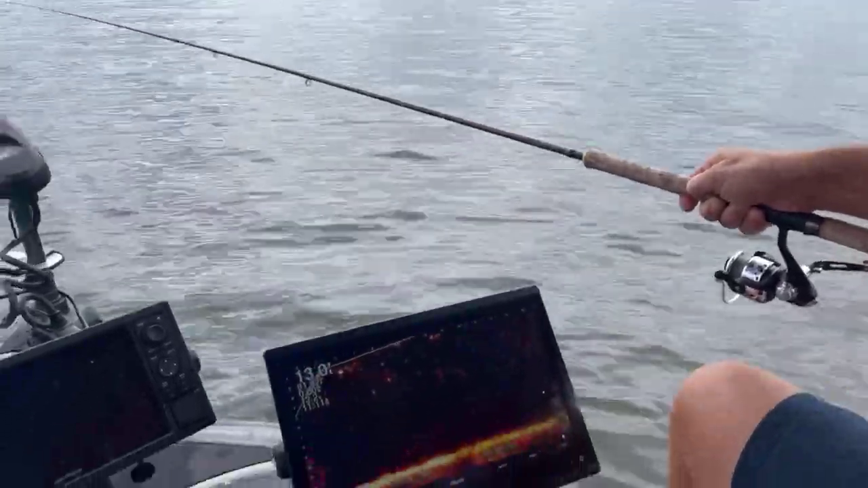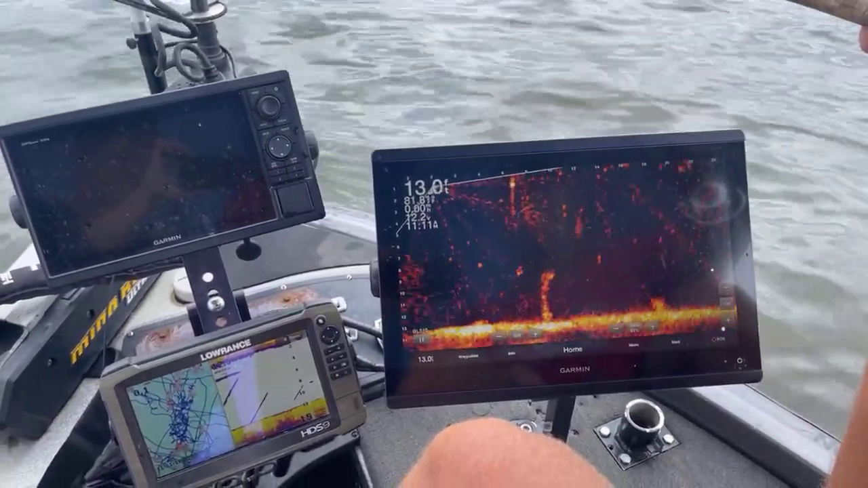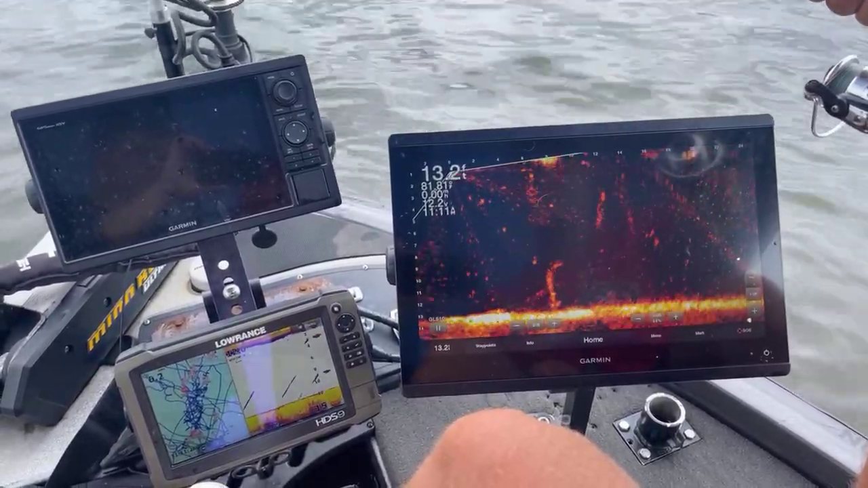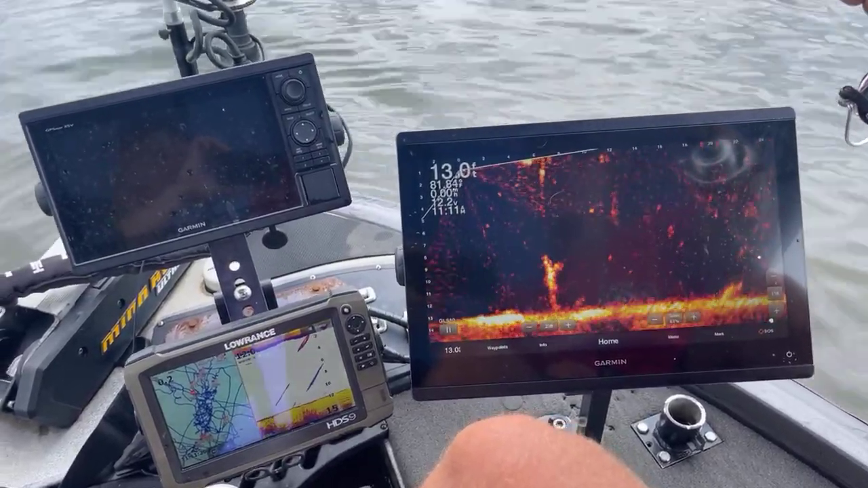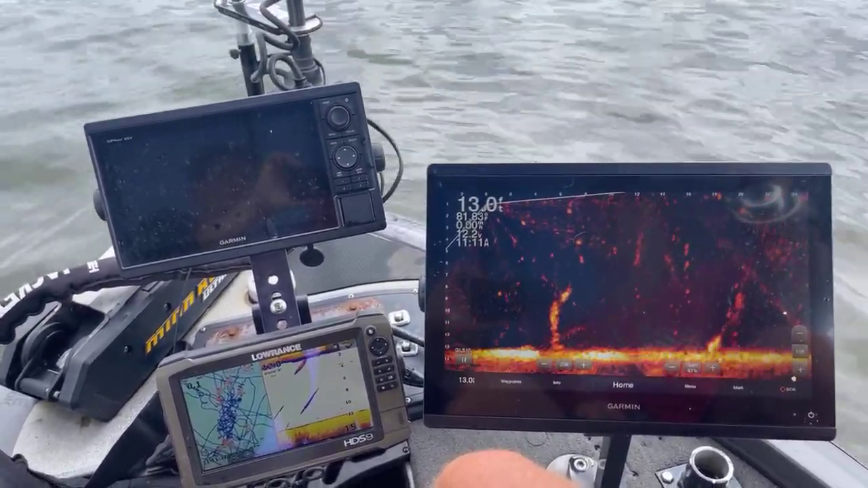And he did not see me. He's sitting right on top of that stump right there. He'll probably do that flicker again, and that's what you're looking for, is to get him to do that flicker. Here he comes, here he comes, here he comes. Come on, fish. Eat it.